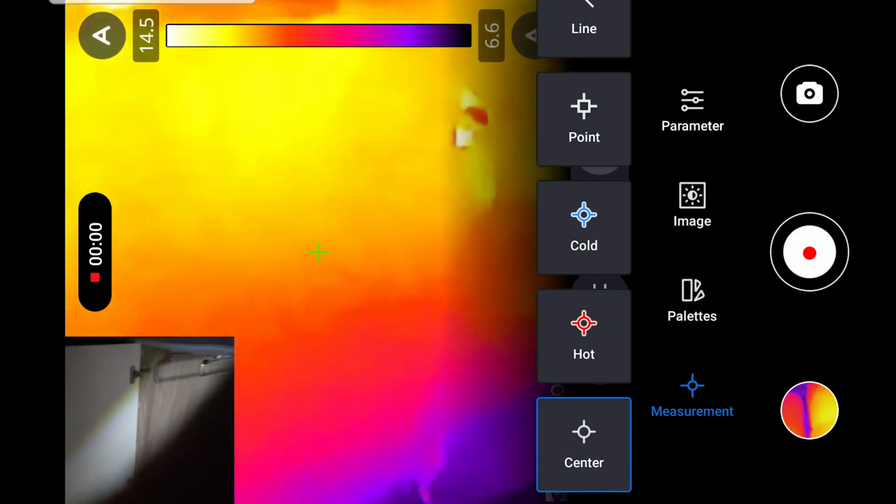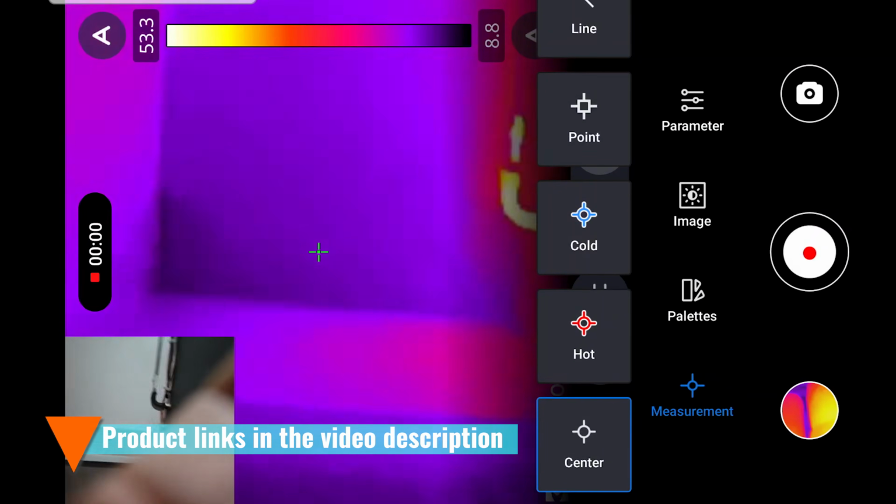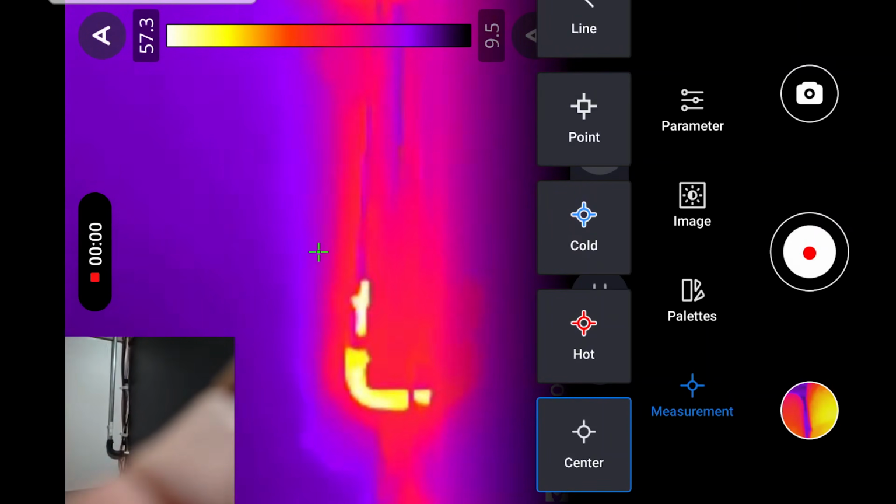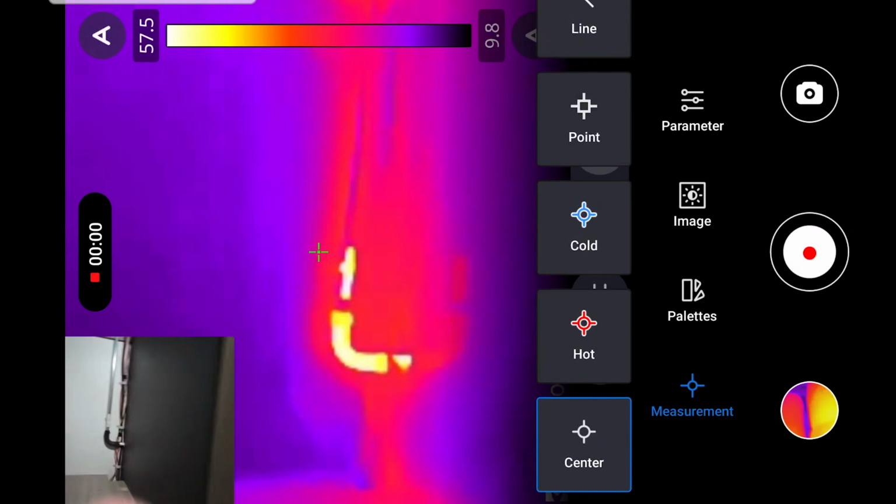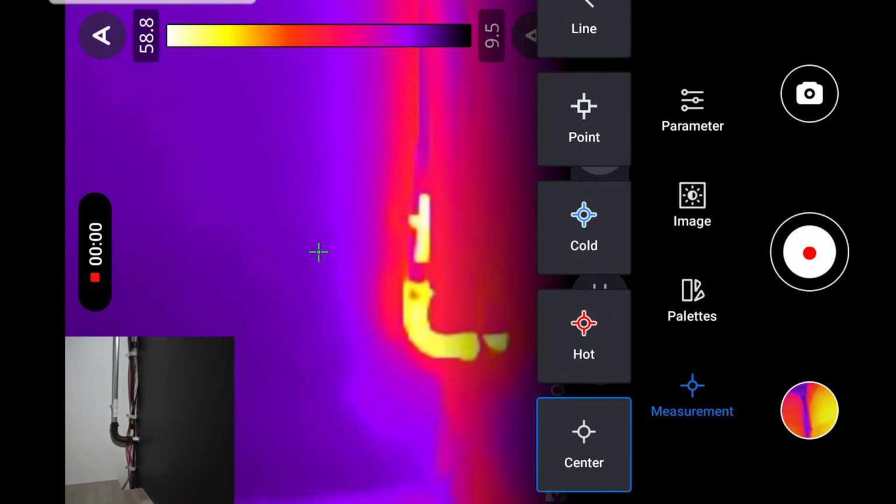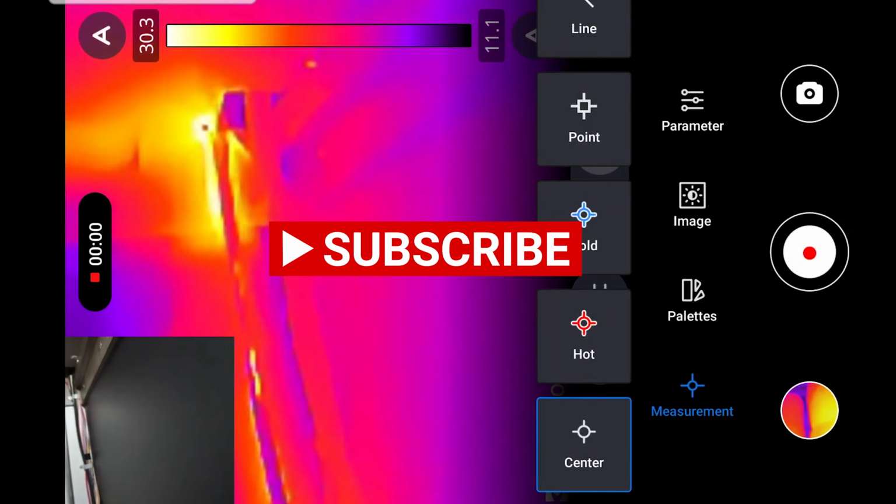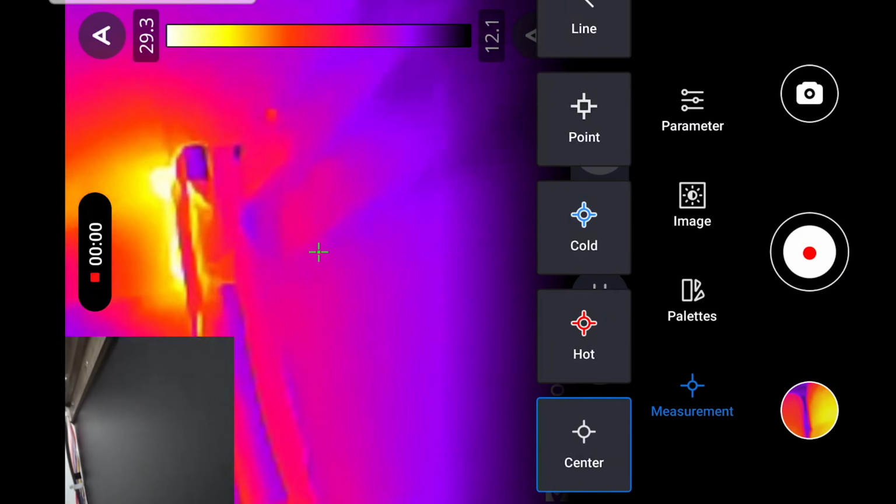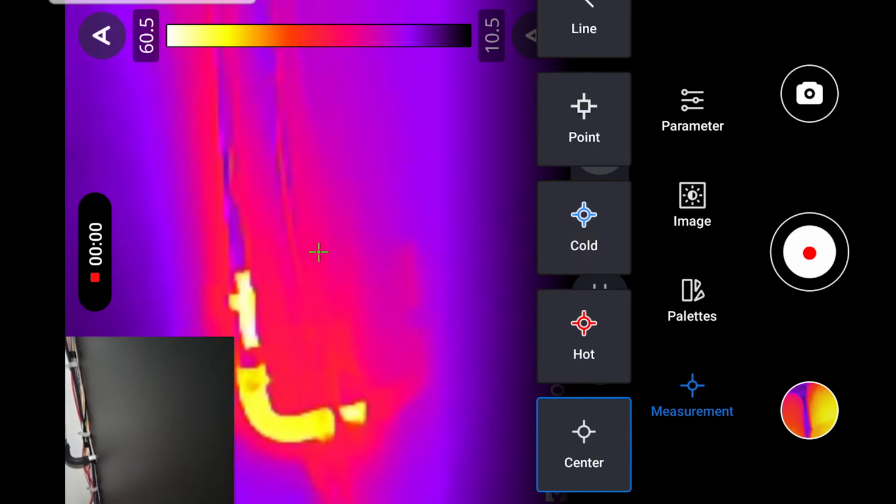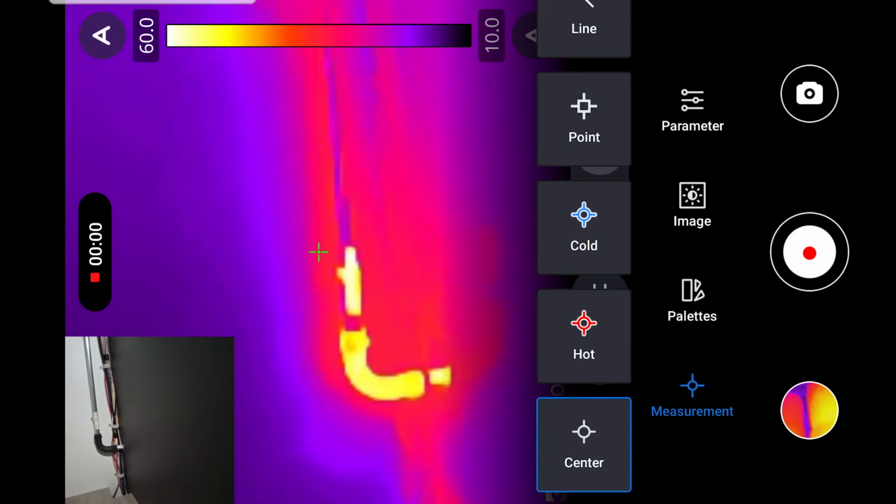Okay, let's have a look in this wardrobe cupboard in here. It's got a light on in it, so it might confuse it a little bit, but over there, I've got a hand in the camera there, over there is the heater pipe, and by it, just running alongside it, is wiring. So nothing really in there. There's a bit of heat coming through the top there from the bed above. Just looking down there's nothing untoward, but you could check if any of those wires are getting a bit hot.